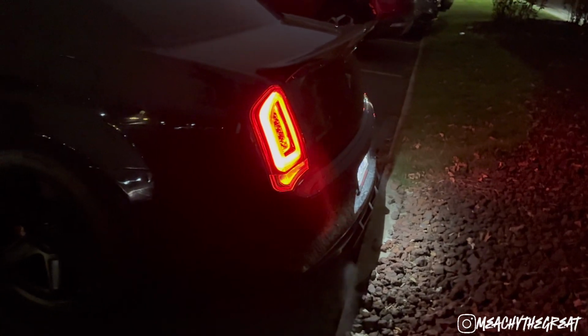All right, y'all, let's go ahead, get into the car, and we're gonna go ahead and get this POV started. It's the back of the car. Also, I definitely gotta wire up the rear side marker lights, and yeah, look at that, 300 on the floor.